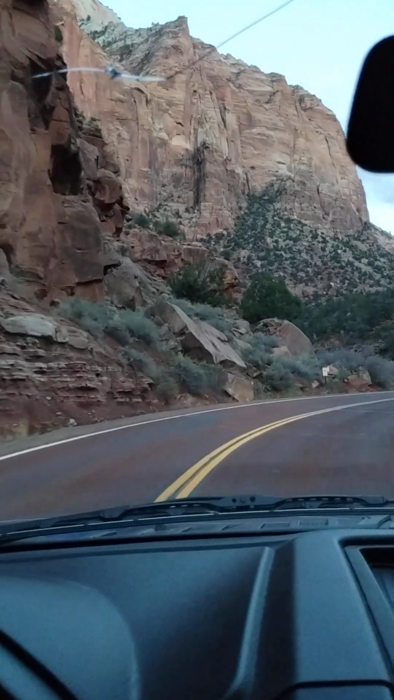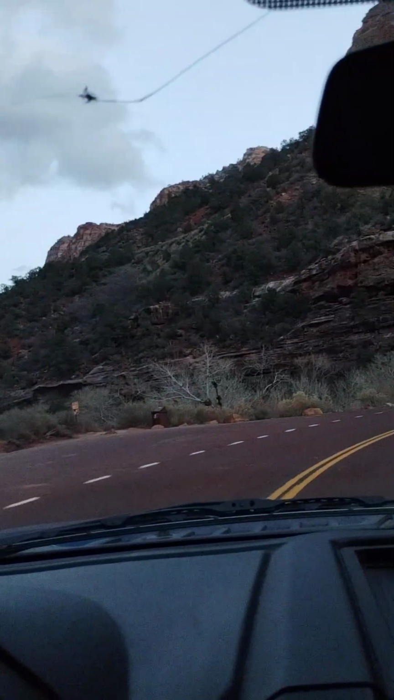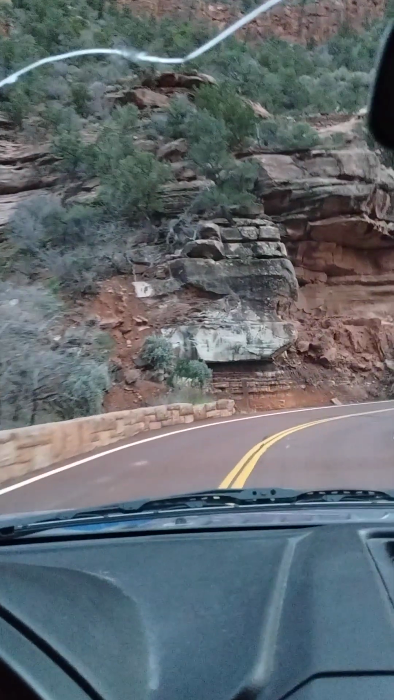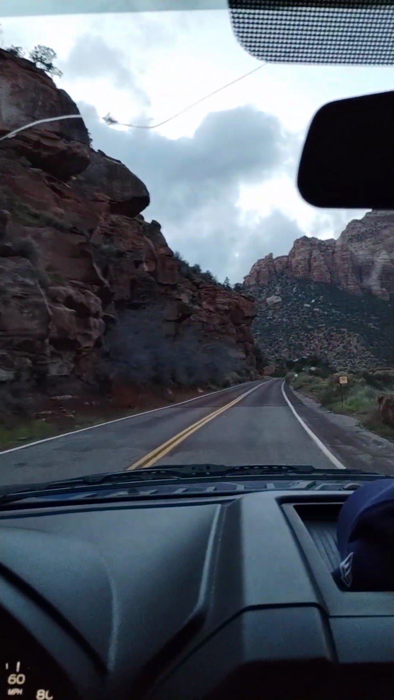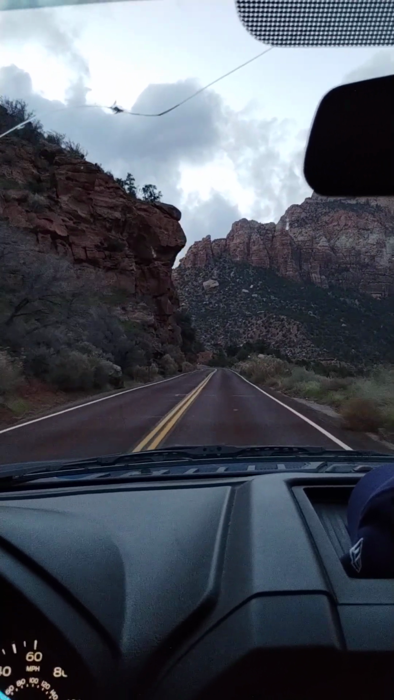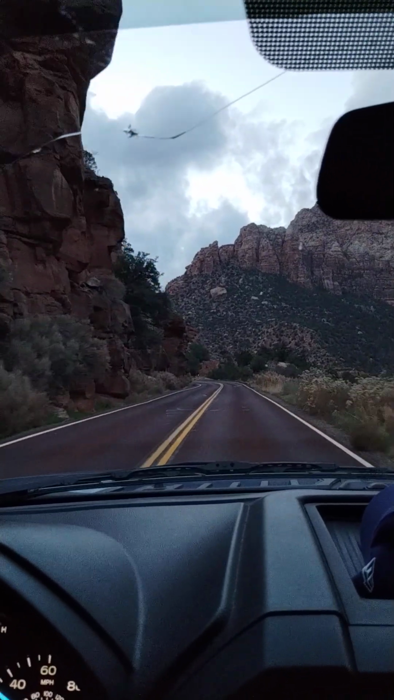As tiring as it can be to get through some of it, it's very, very exhausting, and there are times that you just want to give up. But as I was going up, everyone gave me that little bit of encouragement to keep pushing through, and every one of them told me it was worth it to get to the upper pool.